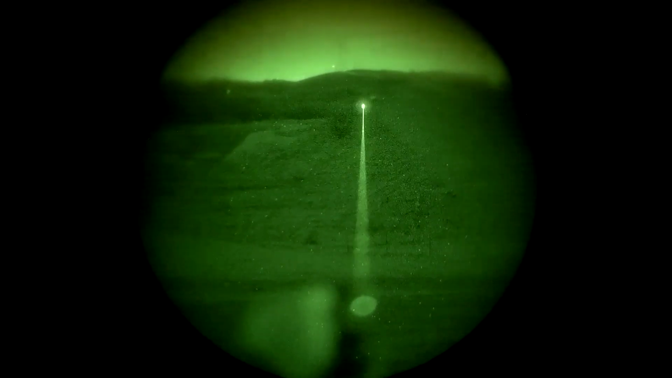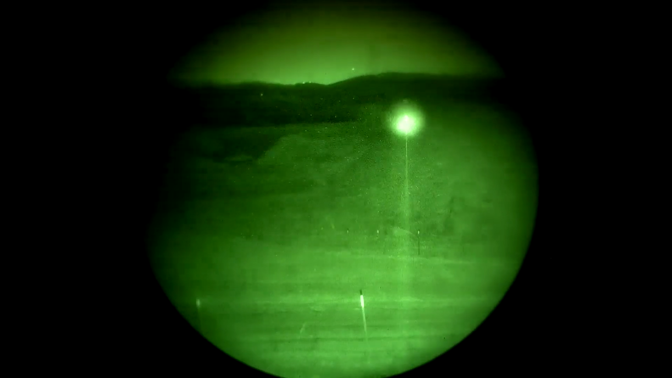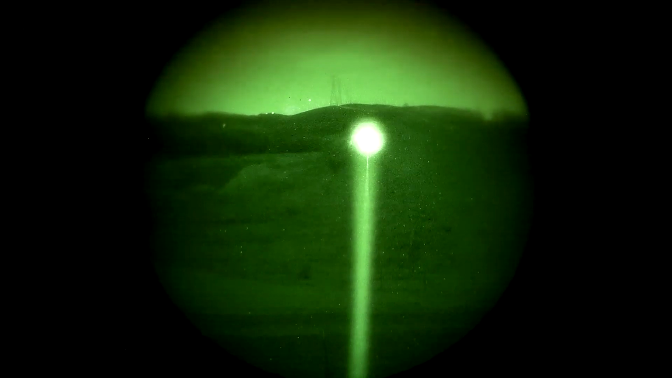So there's no real need to change any selectors. You just have one little sliding switch, and you can switch between close range and medium range, which will pretty much get you to do everything you want it to do. And if you need to go long range, then you slide this, push the detent button down, and you go into long range mode.